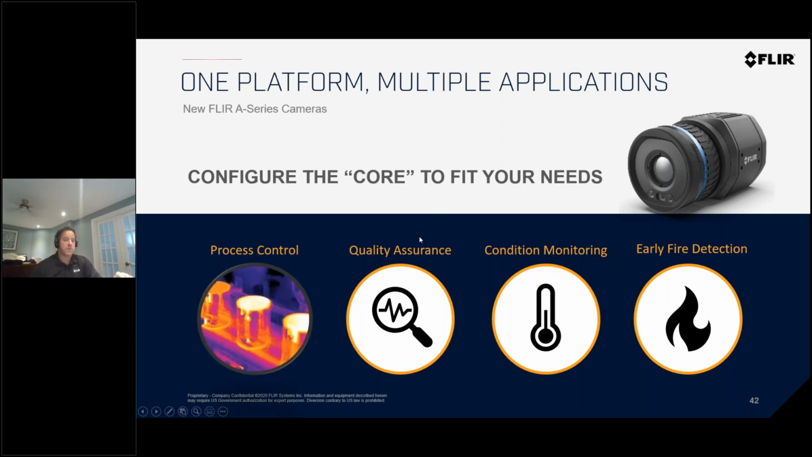Process control. Our cameras in the past were used for process control, to make sure something lined up. If you have a situation where you cannot have a visual camera because there are lights and reflections, and so on, a thermal camera does not get affected by light. It's looking at temperature differences. Huge advantage. You can have a complete black room with nothing in it, nothing showing it, and no lights, and the camera will still see temperature differences.